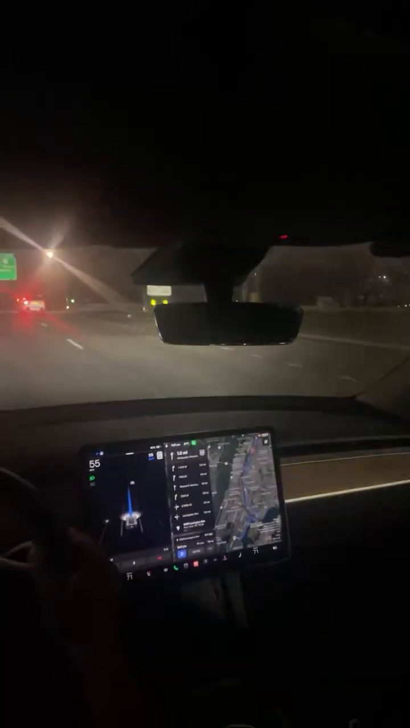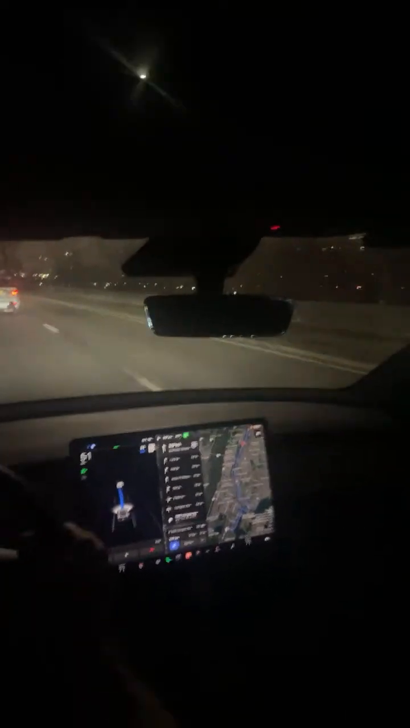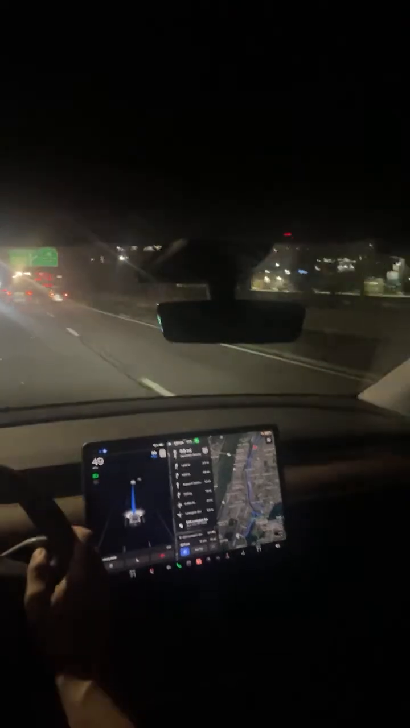I am going 55 in a 50. So you'll see as I come up behind this person, the car starts to slow down. We're now going 51 miles an hour. And I'll scroll down on the wheel. I'm just going to bring it down to a max of 50. It doesn't need me to do that, but I don't think I really need to overtake every car that I come in front of. We're just going to go for a nice nighttime ride.